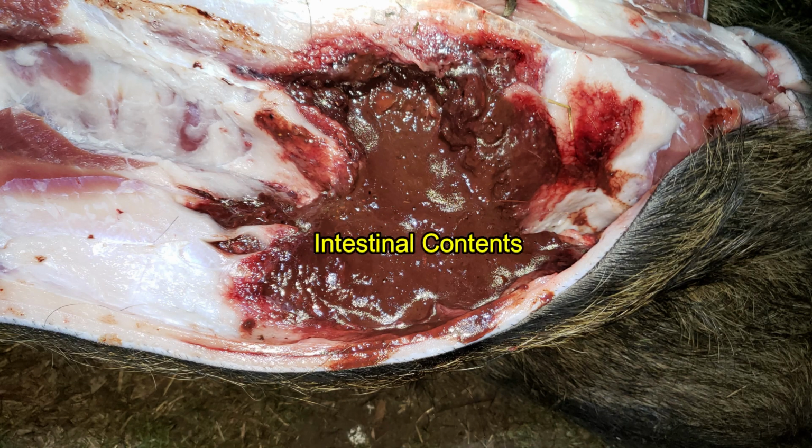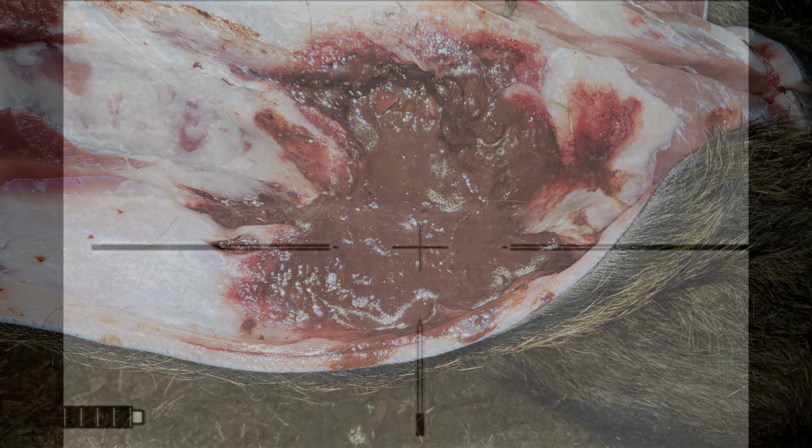When I peel back the skin along the second shot, this is what poured out of the side of the hog through a large hole. I don't know if this is the entry or if this is the exit. Either way, I'm not looking through that, and we're going to move on.